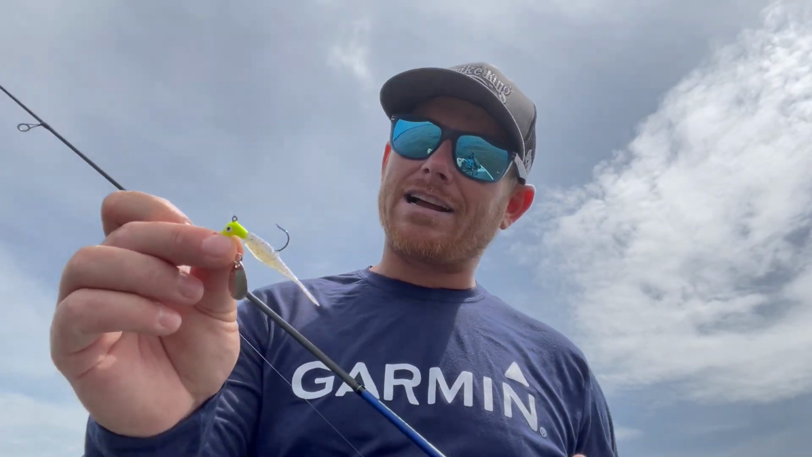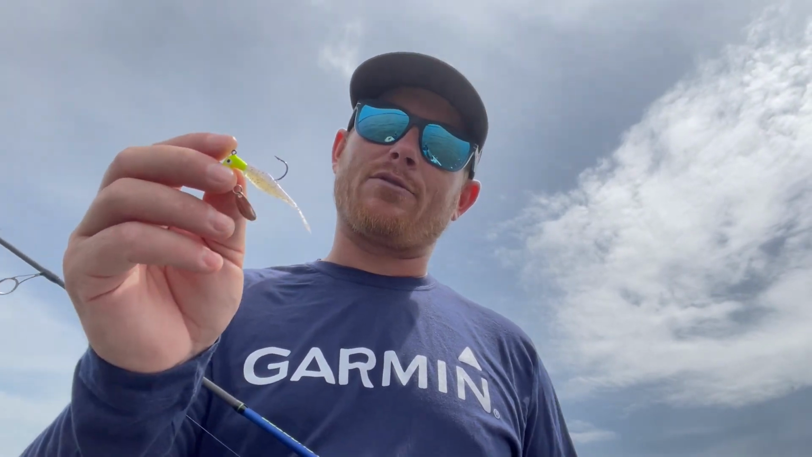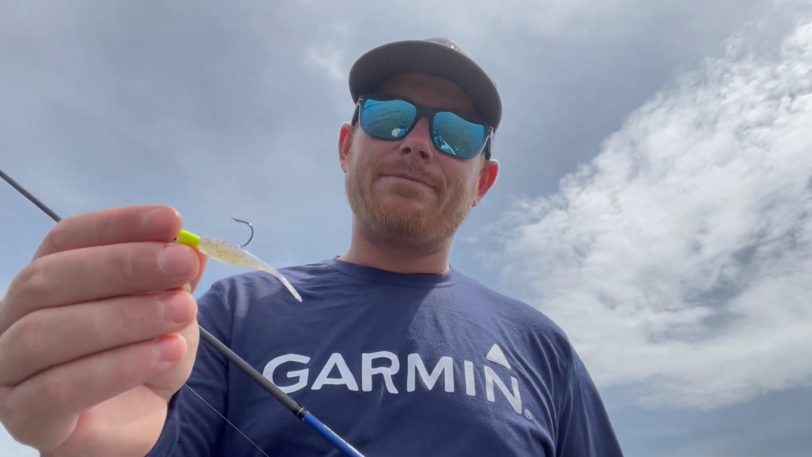I changed the colors out because crappie are kind of like smallmouth. They like those really bright colors, chartreuse, pink, orange, all those different head colors. But when it comes to the bait, I've always stuck with that really shad looking profile. This one happens to be a Strike King Lightning Shad, and Glimmer Blue is the color. I throw a couple different ones, Electric Chicken, the Glimmer Blue, Blackened Chartreuse is another really good color, especially here on Toledo Bend.